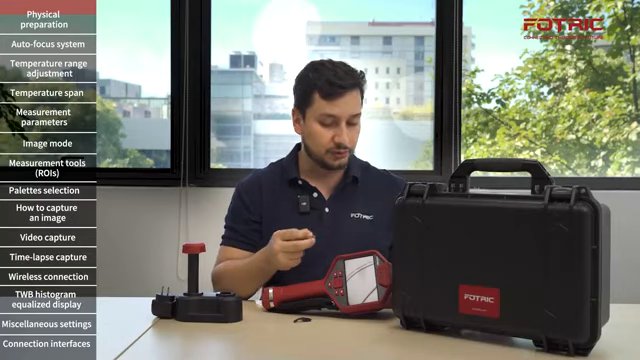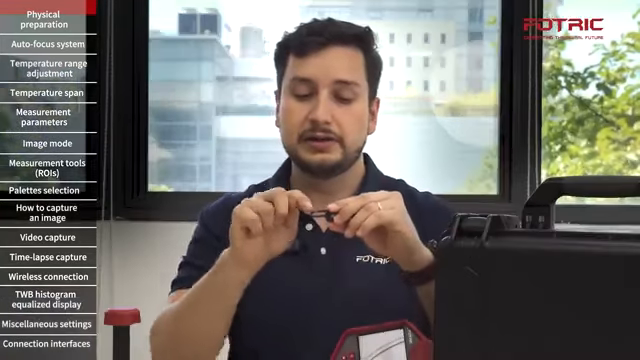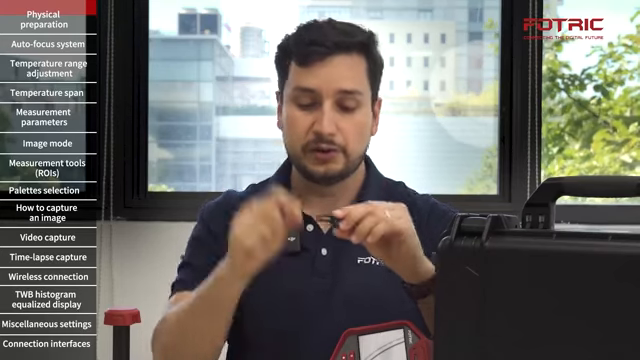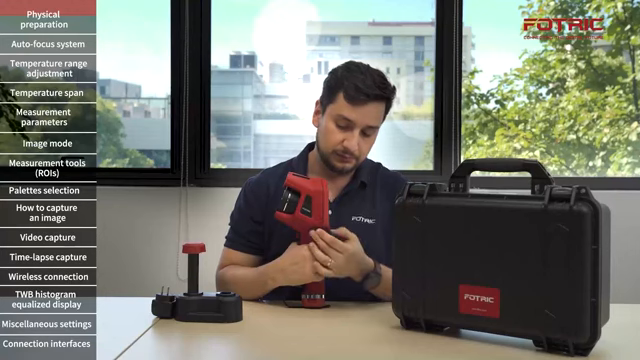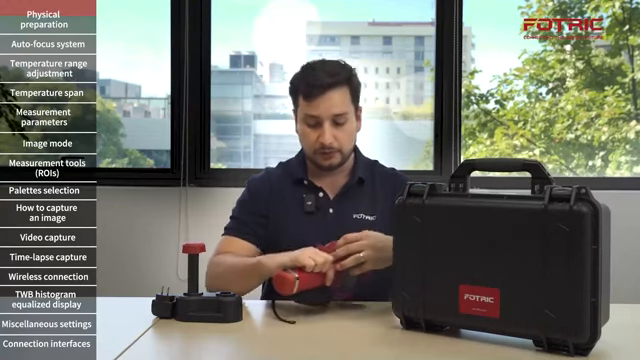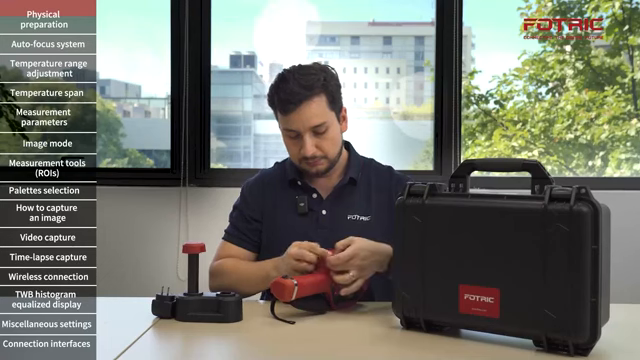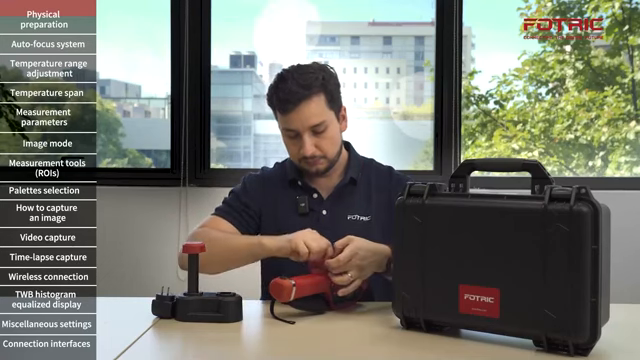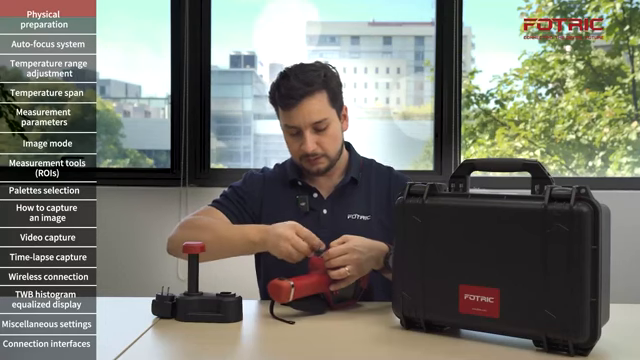Take the little screw. And my recommendation is that you place this little slot where the hand strap is going to be located facing upwards. So that's going to look like this. We're going to put the screw, and tighten it up all the way.